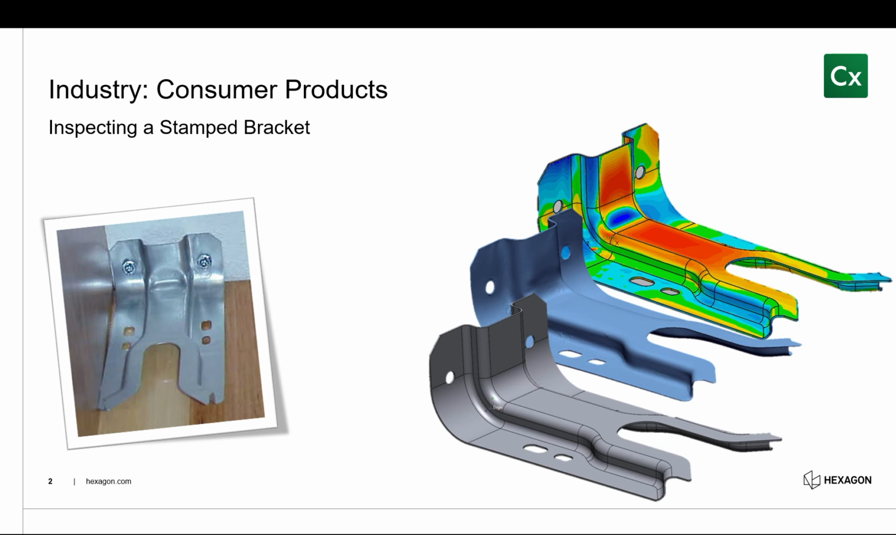As you can see here, we've got a few different images on the screen. The stamped bracket, I think, is used to hold appliances like a dishwasher or an oven in place while it's in your kitchen. On the right, we have the CAD on the bottom, the blue image is the scan data, which we should all be pretty familiar with if you're a fan of the RE lab, and at the top we have our color map. This is just one comparison that we can do inside ControlX, and we're going to get into all of the other things we can do, both in this webinar and throughout the series.